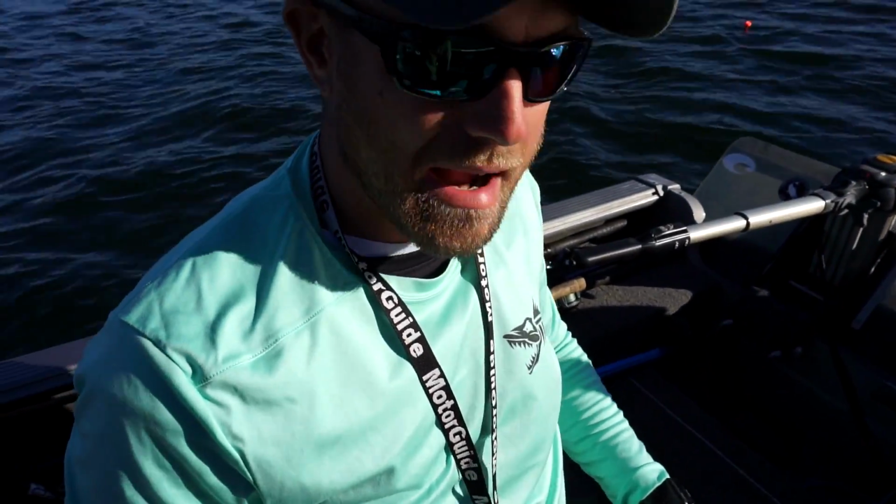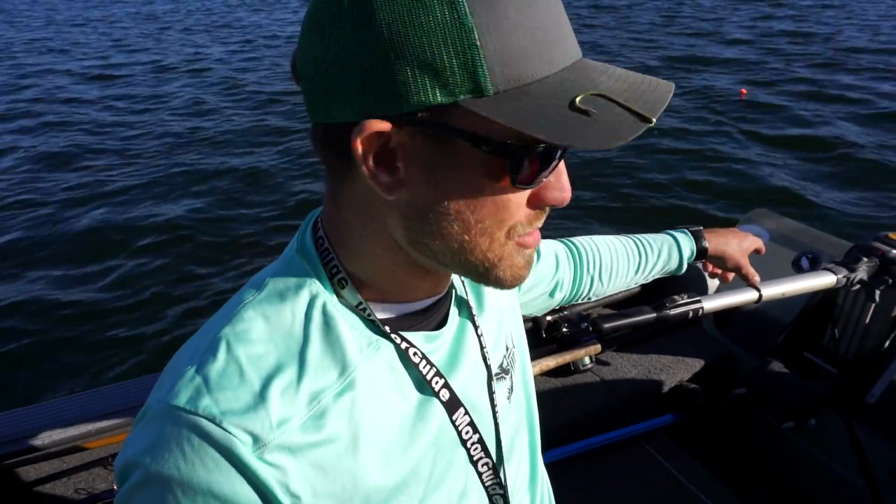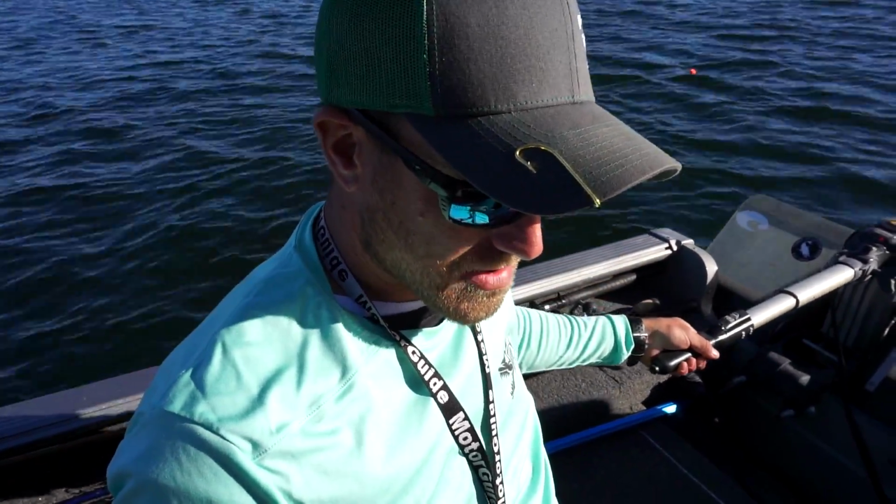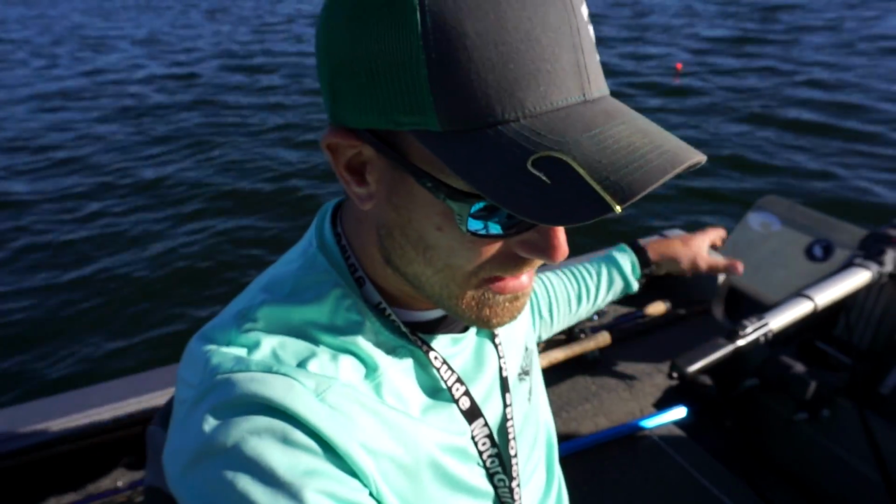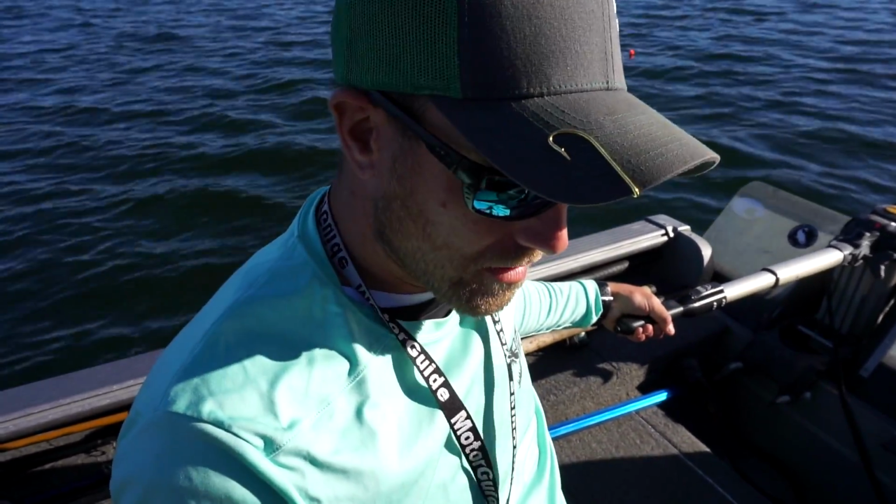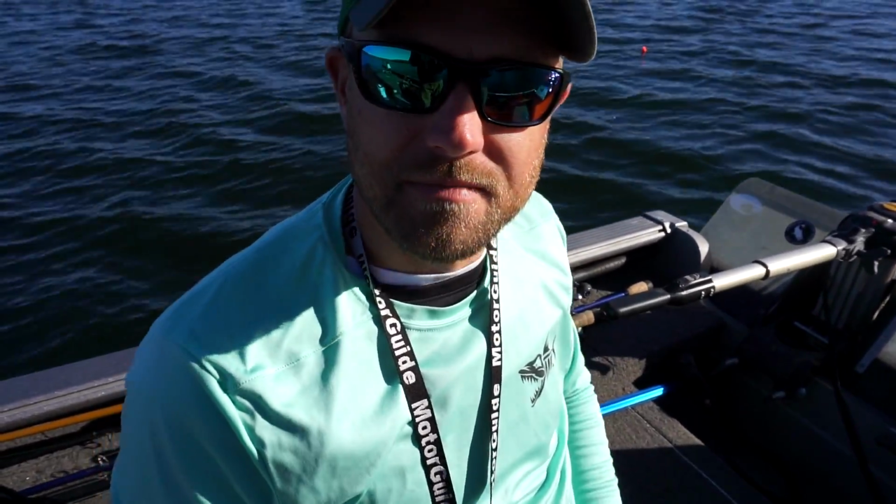But the way I rigged this up is I've actually got the transducer for this mounted on my Vantage. Drop that down, and that allows me to swivel this around any way I want. I don't have any sticks over the side of the boat, nothing to get in the way. Everything's right here, trolling with the bow mount, watching with the Vantage.